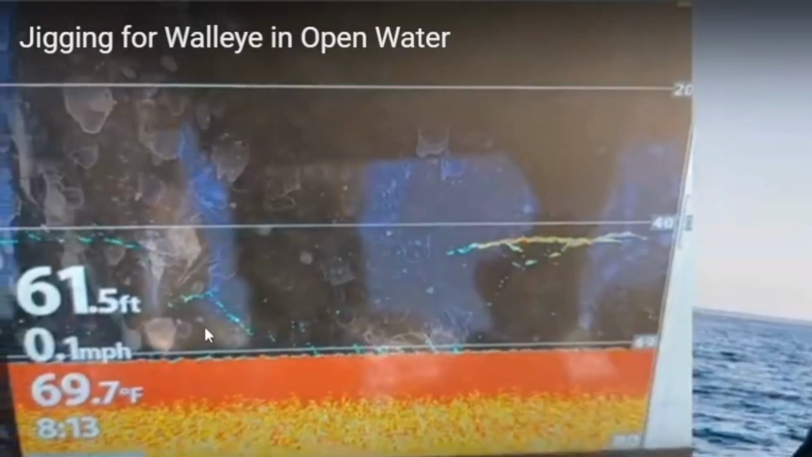You can see here, I was jigging in the middle of the water column, and then I dropped my jig all the way down. I was bouncing off of the bottom for a little bit until I saw this line come through my screen, which indicates a fish. Once again, it's a little difficult to see, but there are little dots right here that are going up, and that's actually my jig.